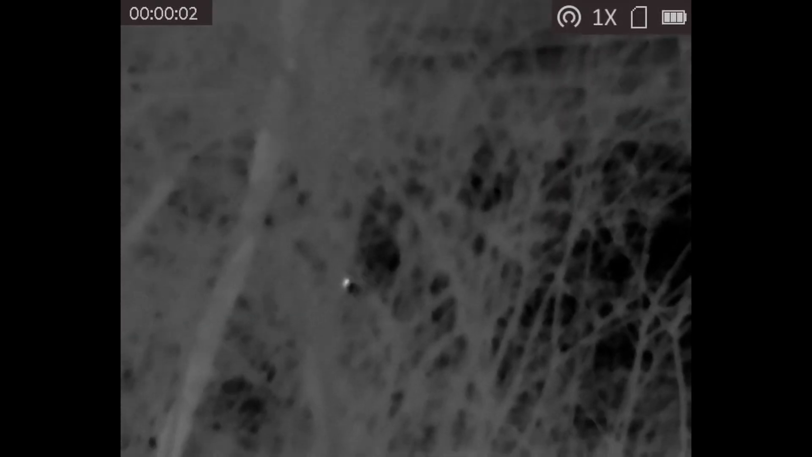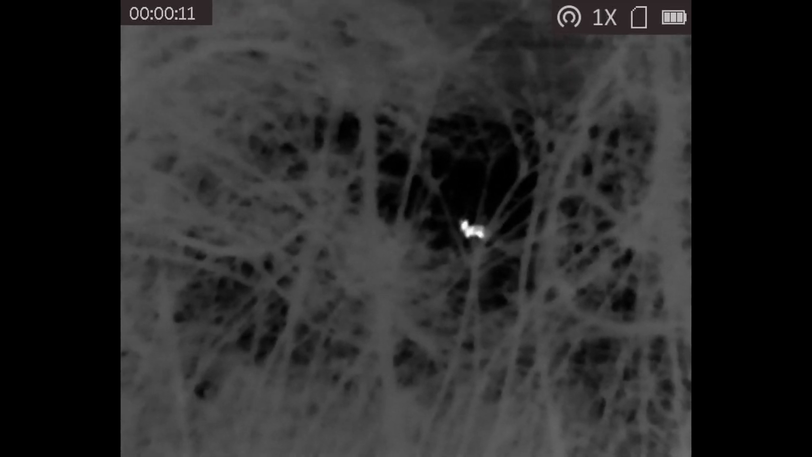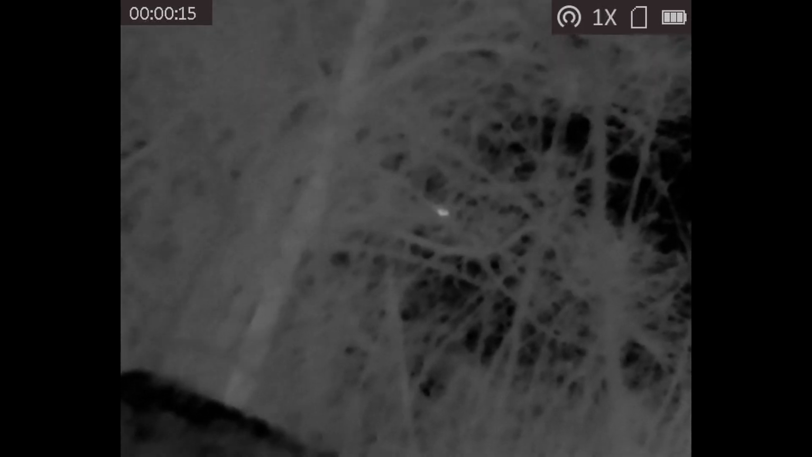So this is a coyote. He's kind of walking through some brush. I'll get another angle of him. There we go. And yeah, this is the one coyote that we got on film. In the previous clip, the coyote was probably about 150 yards.